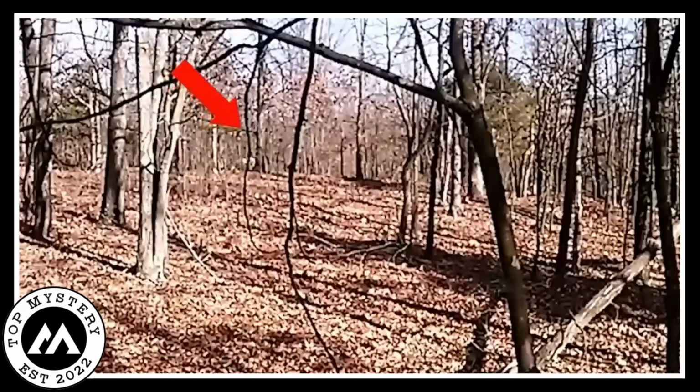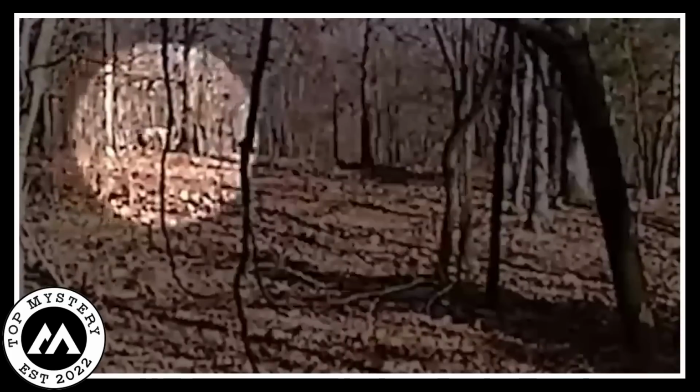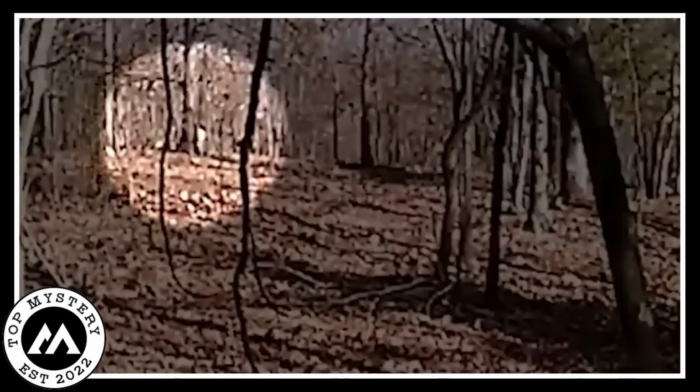Watching the video, you cannot help but feel a shiver down your spine. It's like a spooky tale coming to life right there in the woods. This crazy being on all fours is enough to make anyone's imagination run wild, wondering what else might be lurking in the shadows of the great outdoors.